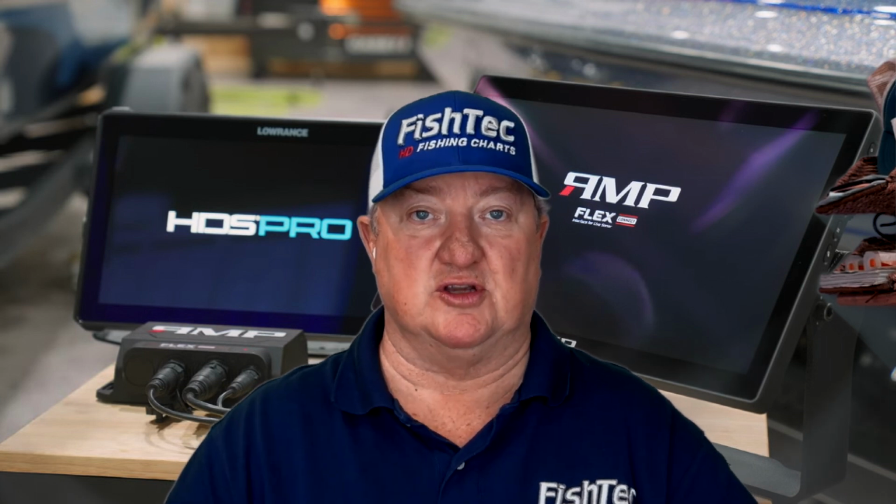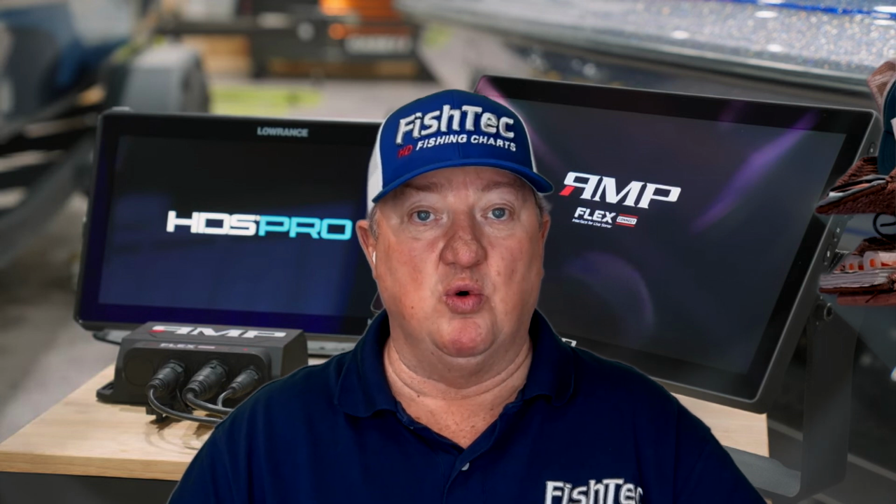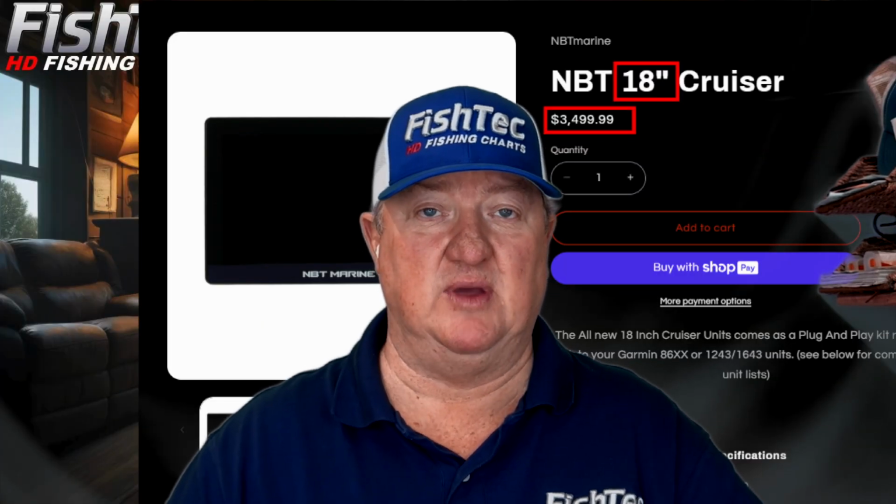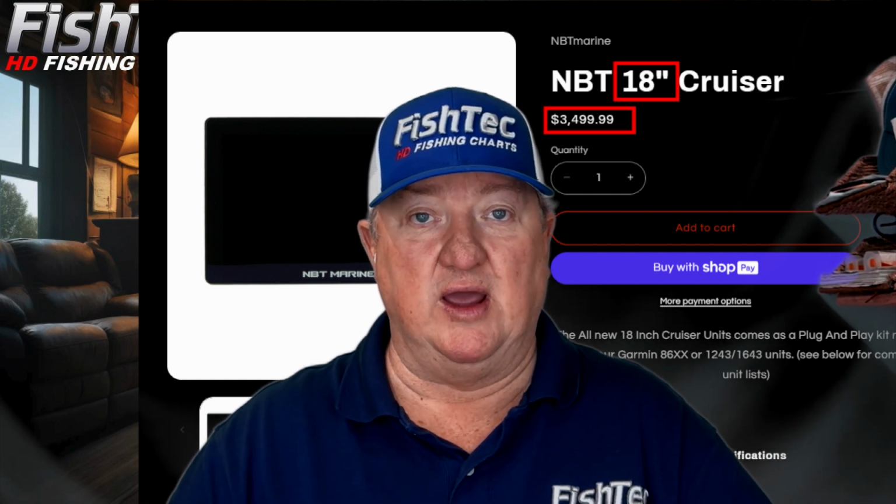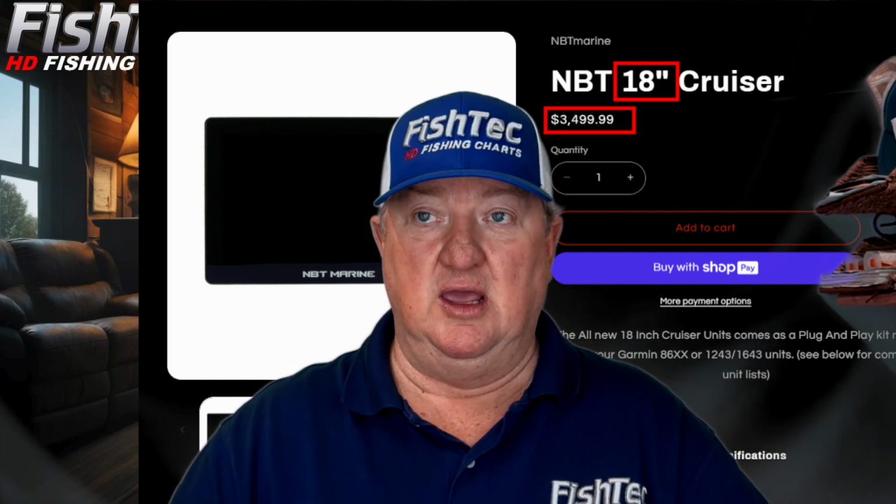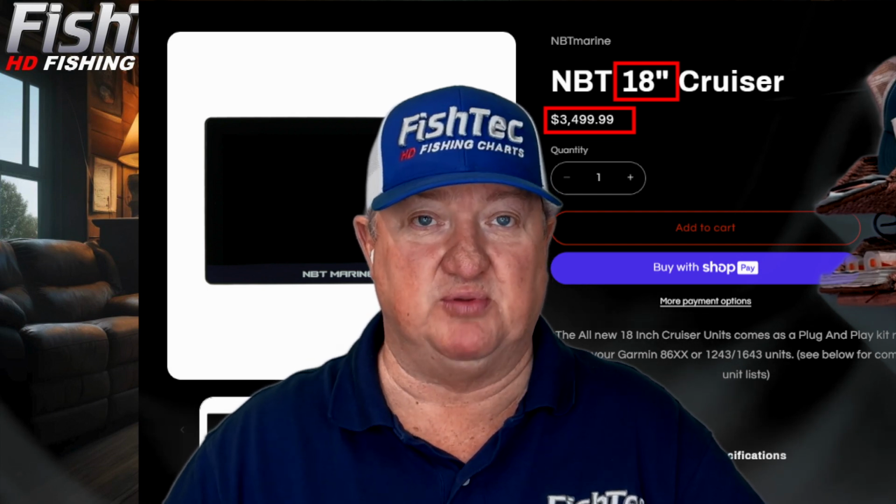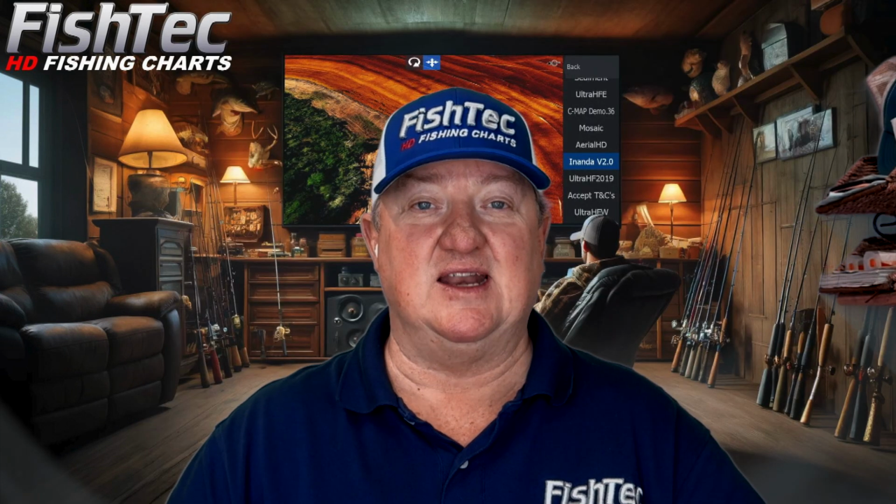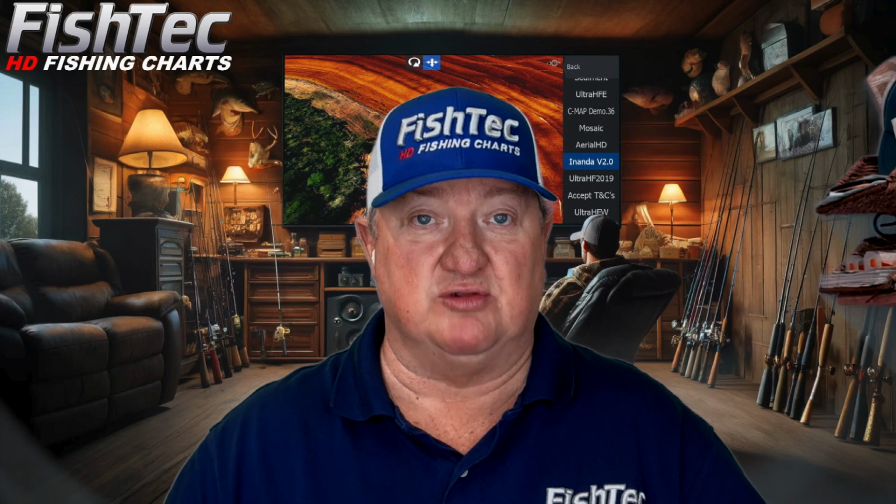Basically what these screens are big, bright, outdoor waterproof screens. If you look at the Battleship from NBT, you're looking at about $3,999 for a 22-inch unit. And by all means and standards, that's a very reasonable price for a 22-inch screen. But let's get into some details. First of all, let's have a look at the videos that just recently came out.